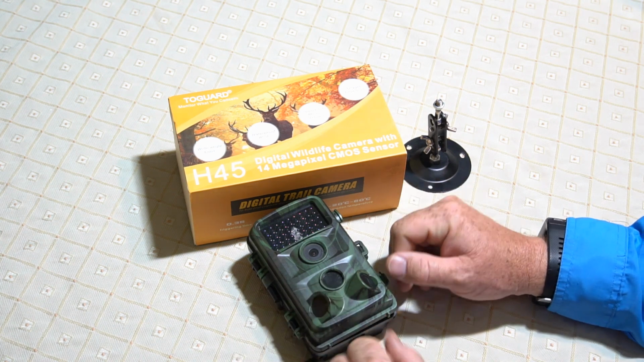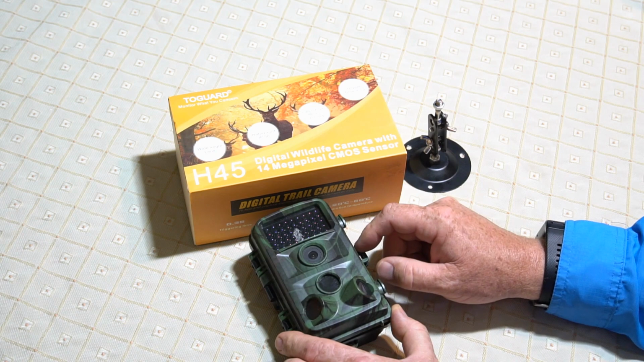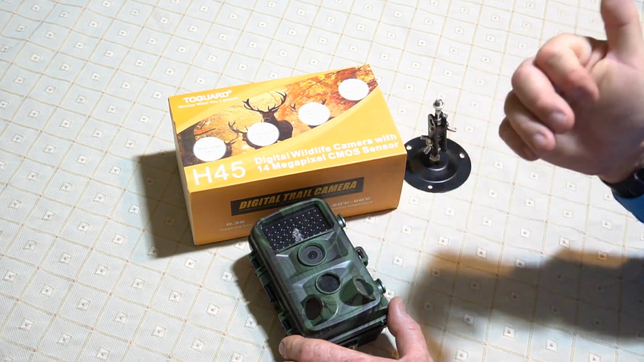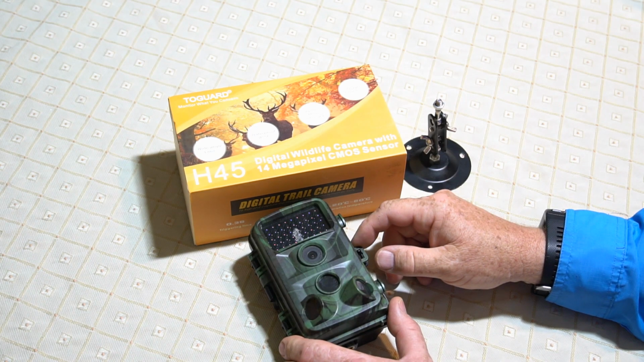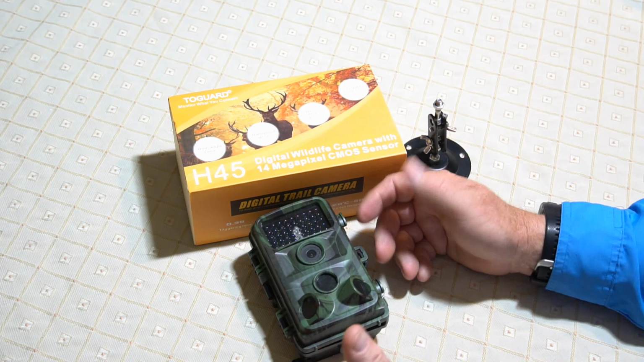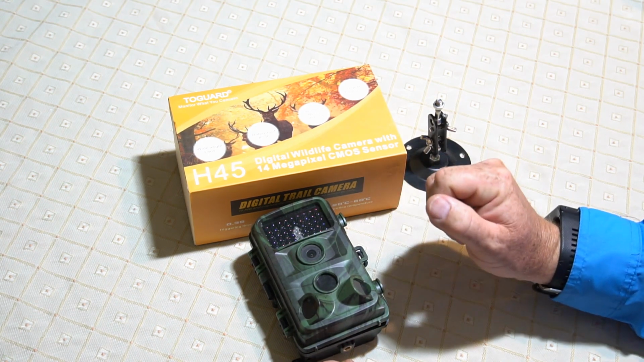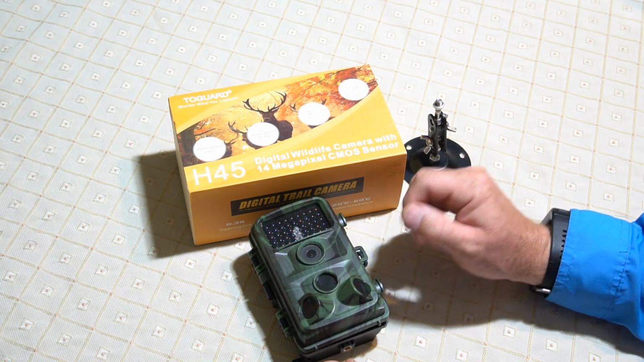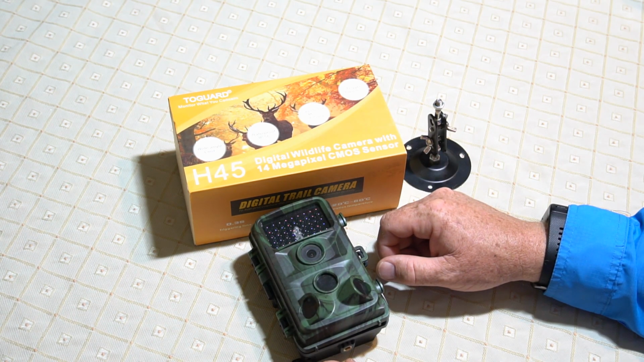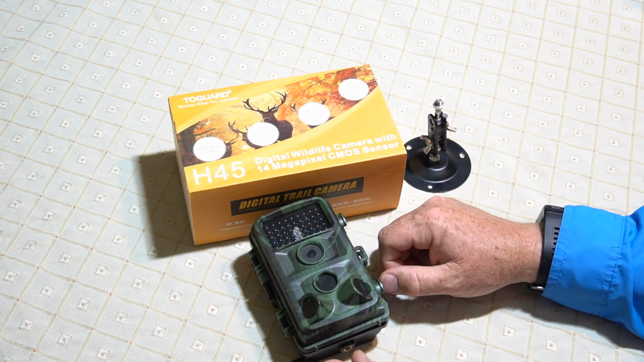How it does that, I'm not sure how it does it, but I've never had a camera that I put in the field, especially in the spring when grass is growing, the wind is blowing, that did not take a lot of false positives and shoot pictures of moving branches and stuff. This camera has not. It just doesn't do it. It is only taking pictures of animals moving, and that has just blown me away. I just was really expecting a lot of false positives because of it being spring, but it hasn't.